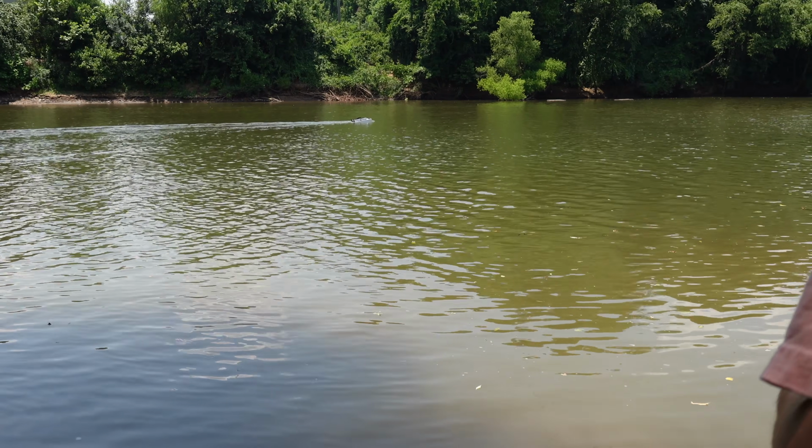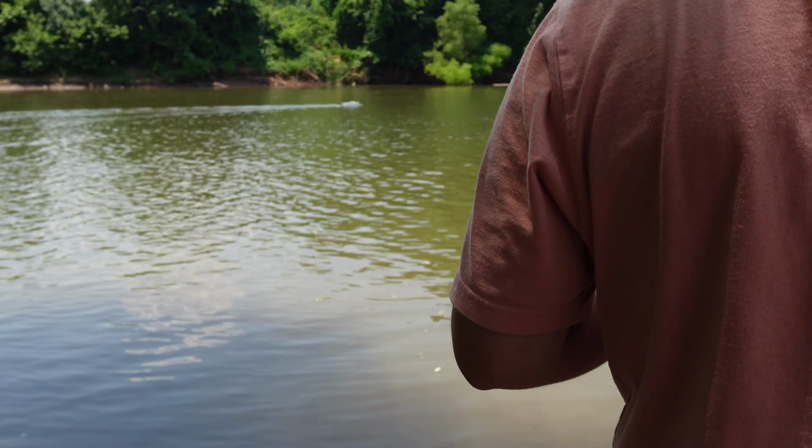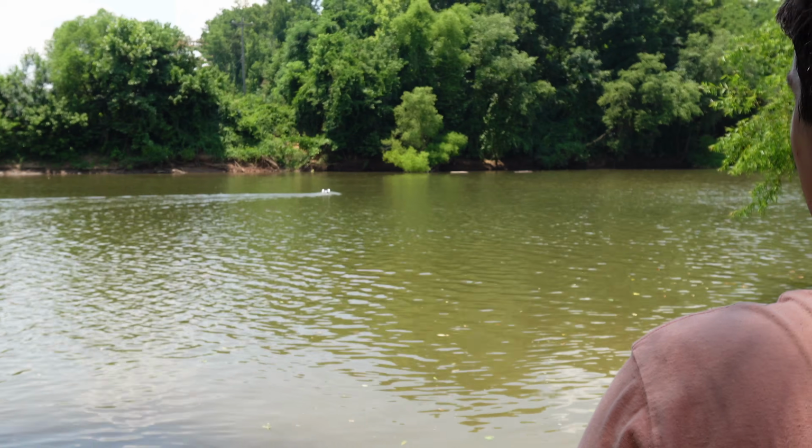I come out here and magnet fish quite a bit. Yeah, we magnet fish too. Yeah, sometimes. When it gets cold, we'll start magnet fishing.